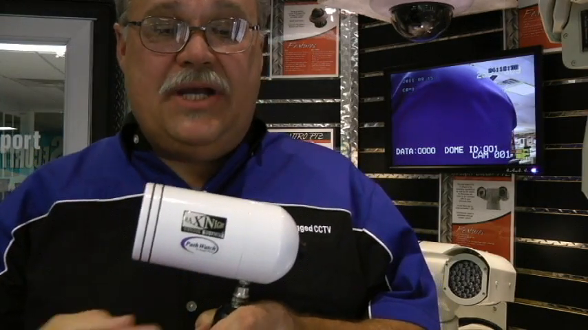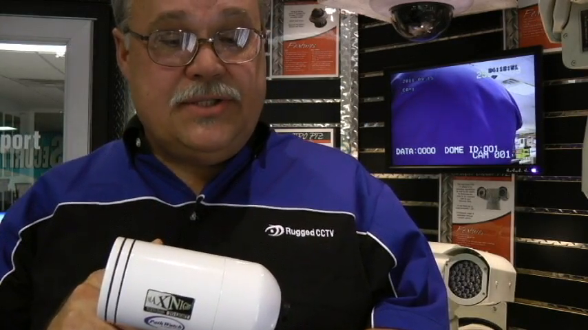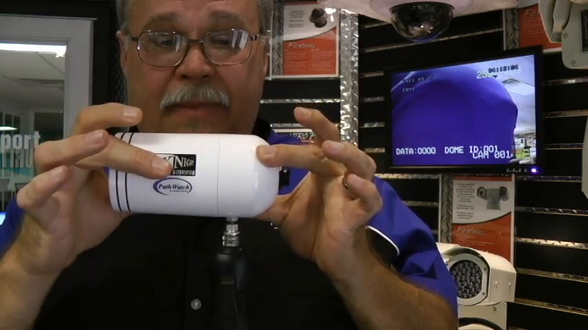So basically we can put a longer lens on this, a shorter lens. You can get out to some of the ranges over a mile that you can get with some of the thermal cameras as well. So the advantages of the MaXNight technology: high resolution, high sensitivity, using our night glow or the night sky radiance light, the ability to use different lenses. We use some very high quality lenses here, such as megapixel lenses, and it's small size, as you can see, and low power consumption. And that's MaXNight technology from Rugged Marine.